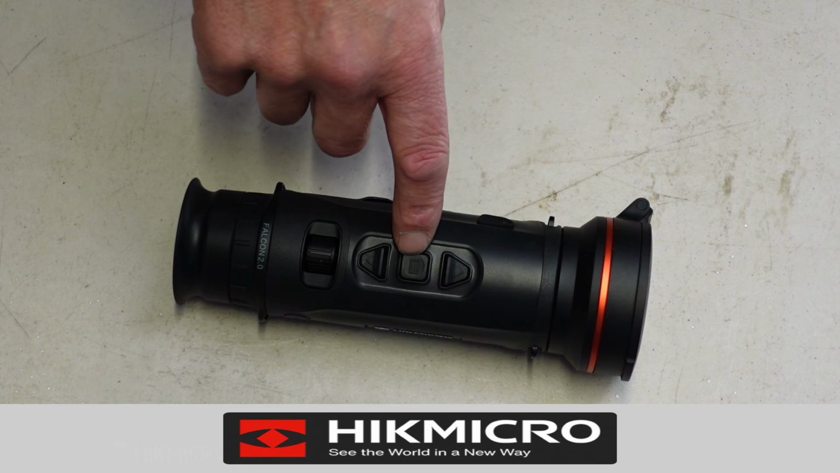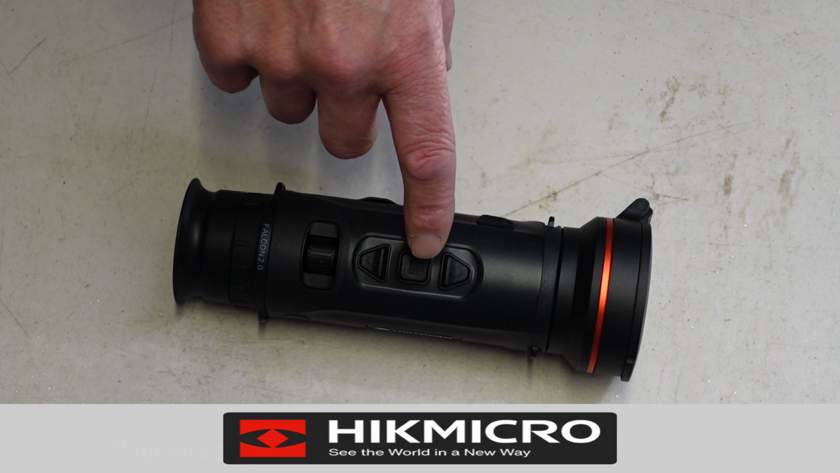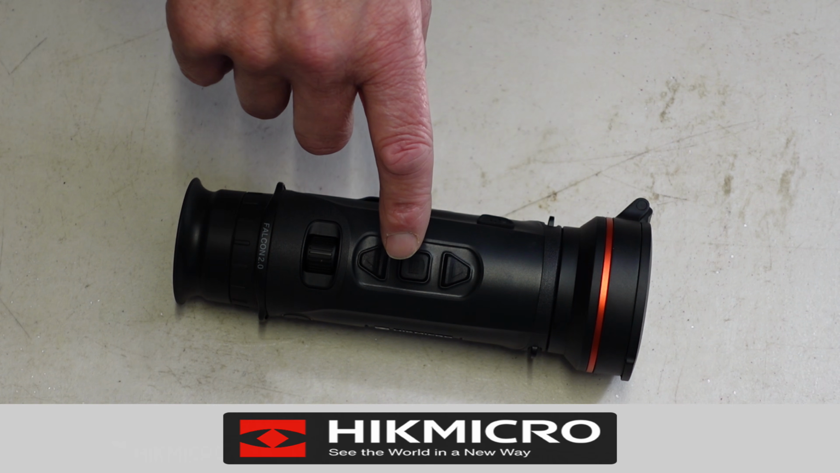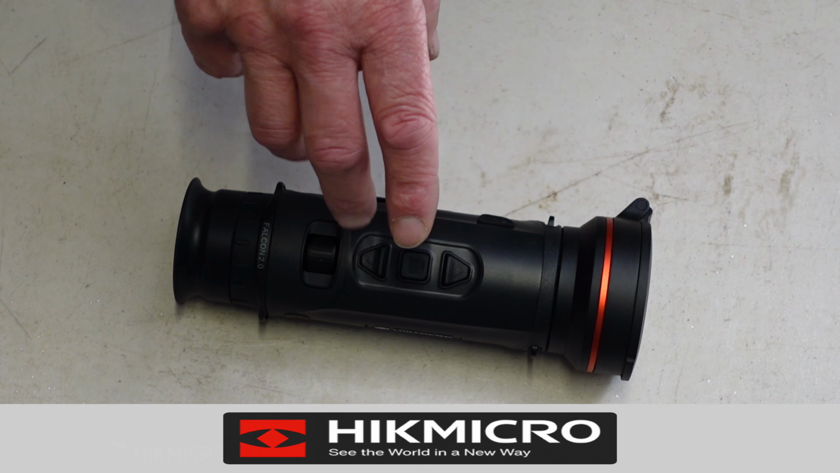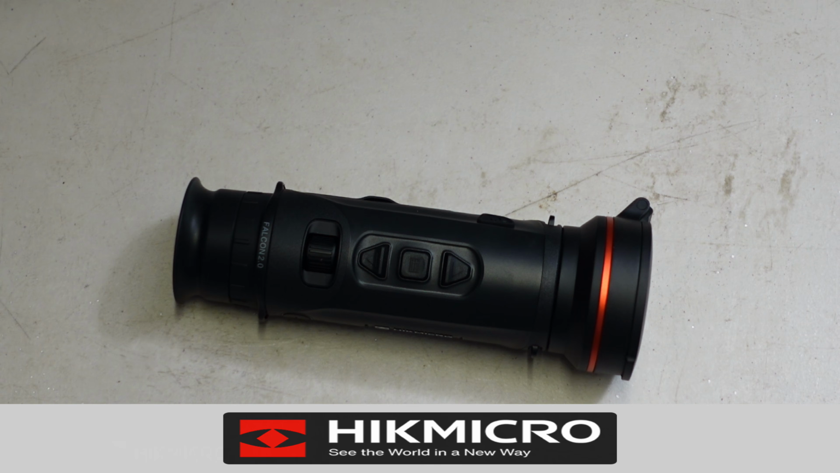A long press will bring you into a basic menu, and you can then also go into an advanced menu where you can, if you want to, add or remove one of the 6 color palettes to your choice. So if you only want 3 color palettes, you can remove the other 3.